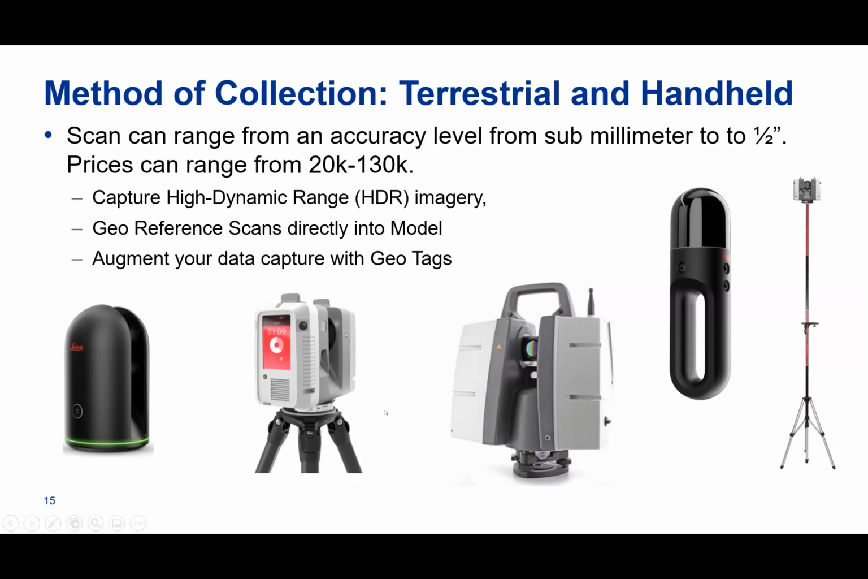And then here's the RTC 360. Ted will talk about that. Then you have your higher end ones. Here's a P40 series. This is something where it can shoot the LiDAR all the way down to like a kilometer. So this is for your higher end projects, big high rise buildings, if you're going to work on those. And then here's your handheld one. This is one of the newest ones that just came out. It's called the BLK2GO.